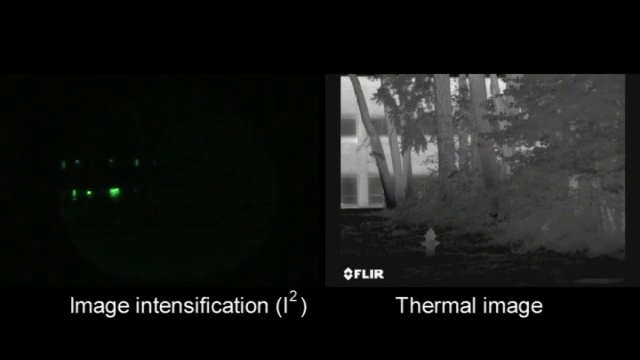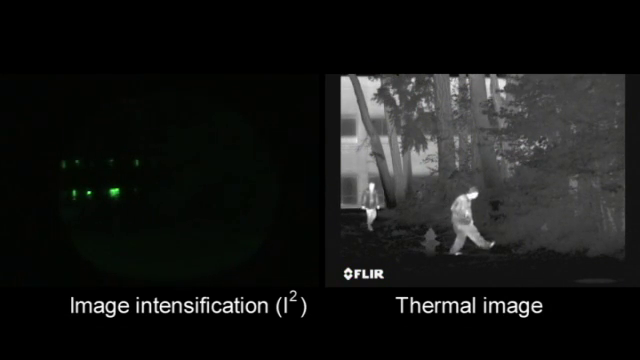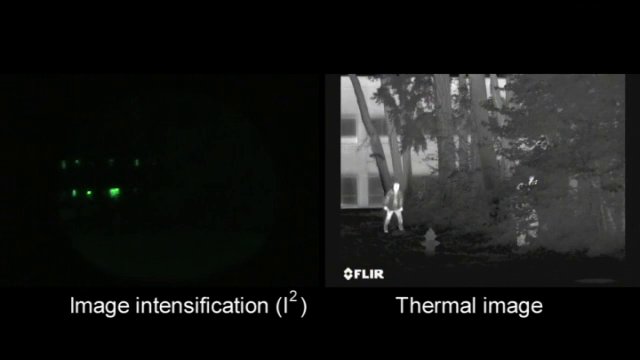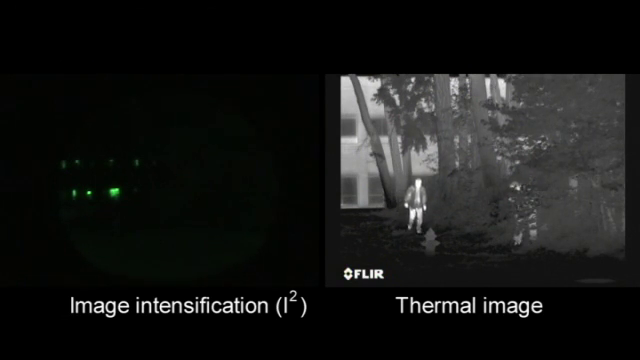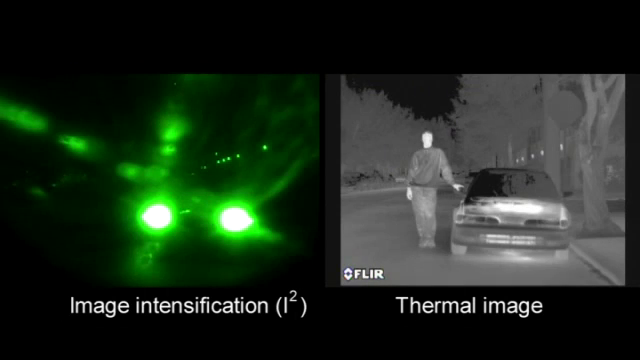Night vision goggles and scopes also need to have the right amount of light to work well. If light levels are too low, like in rural areas, or when looking into the deep shadows, they will not be able to see anything. If there's too much light, like street lights, security lights, or car headlights, they become oversaturated. Thermal cameras like the FLIR H-series have none of these limitations and are therefore the perfect tool for seeing in the dark without being seen yourself.